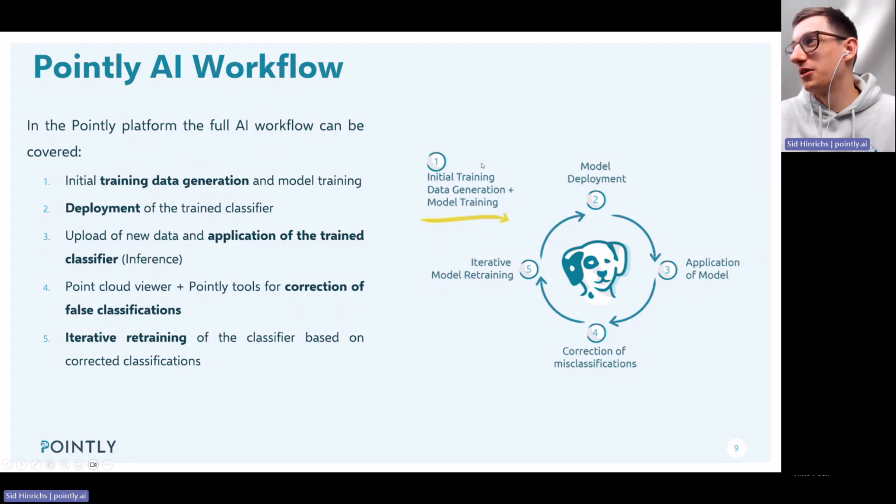We can then train the initial classifier, deploy it on the platform, and apply this model to new data. And then we see where we still need to optimize. We can correct any misclassifications of this initial classifier and iteratively retrain the model, deploy it again. And all of that is supported within the platform. And we can even then deploy the final model and apply it to very large scale data sets.